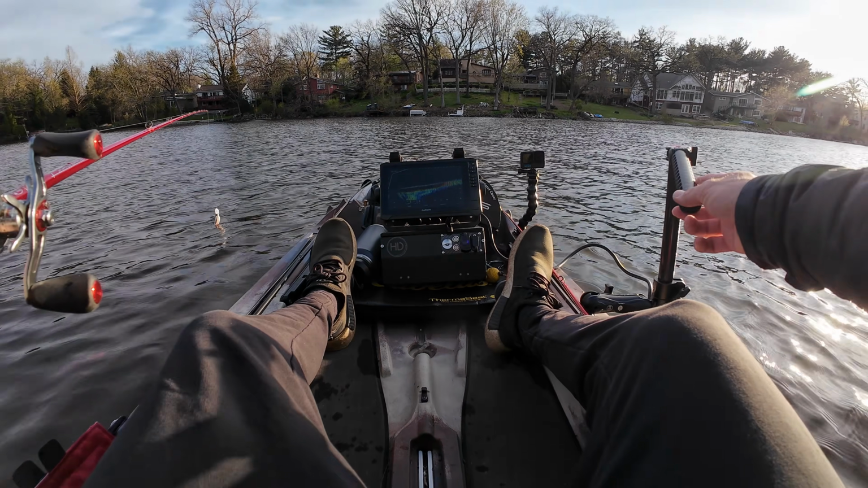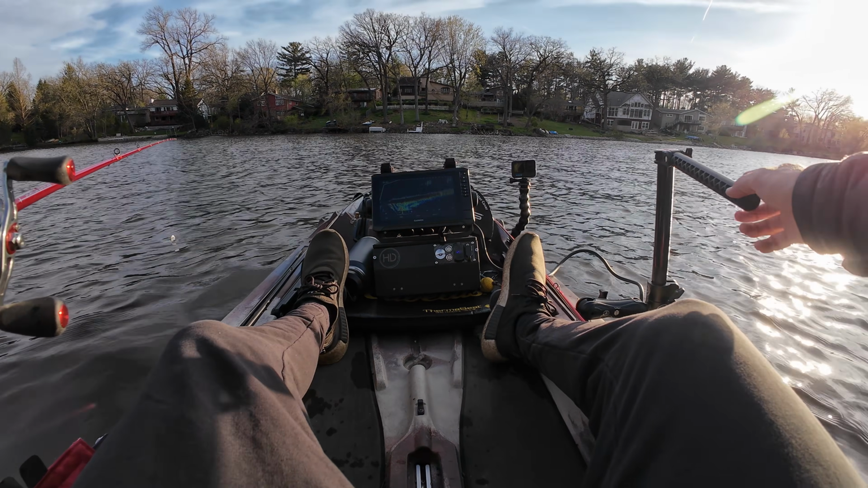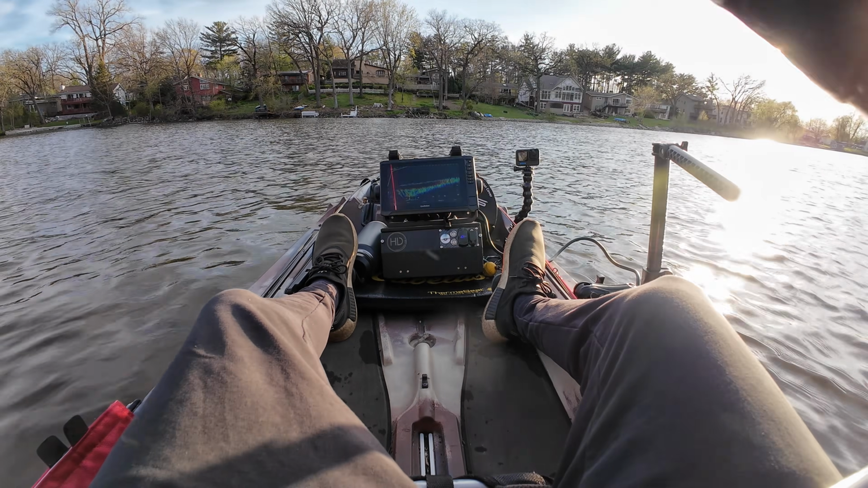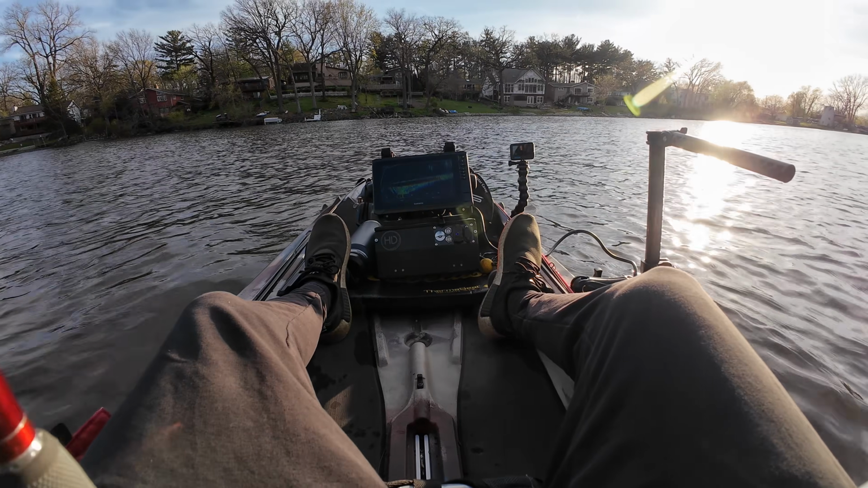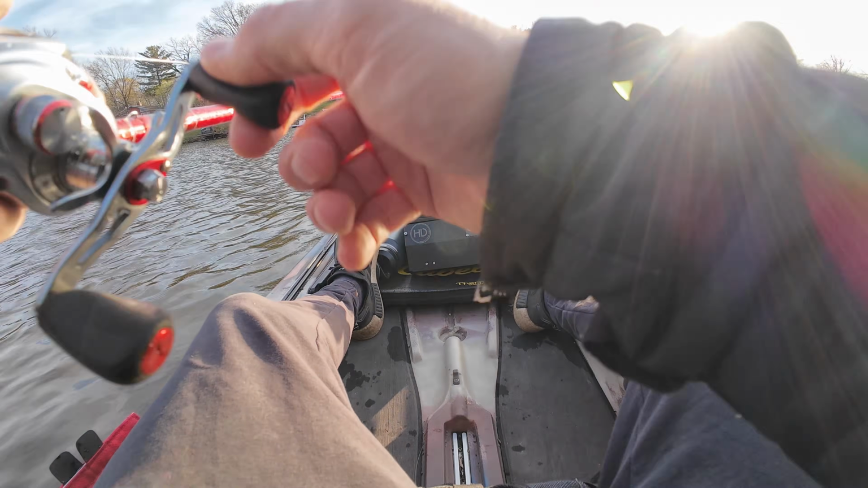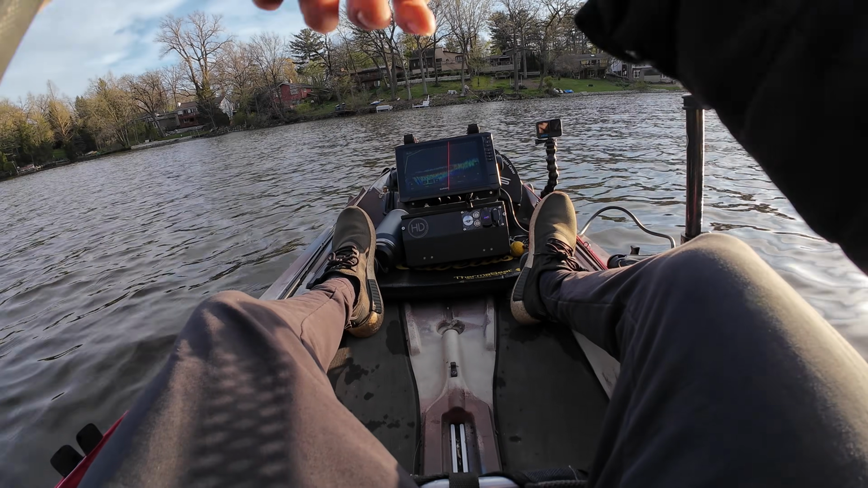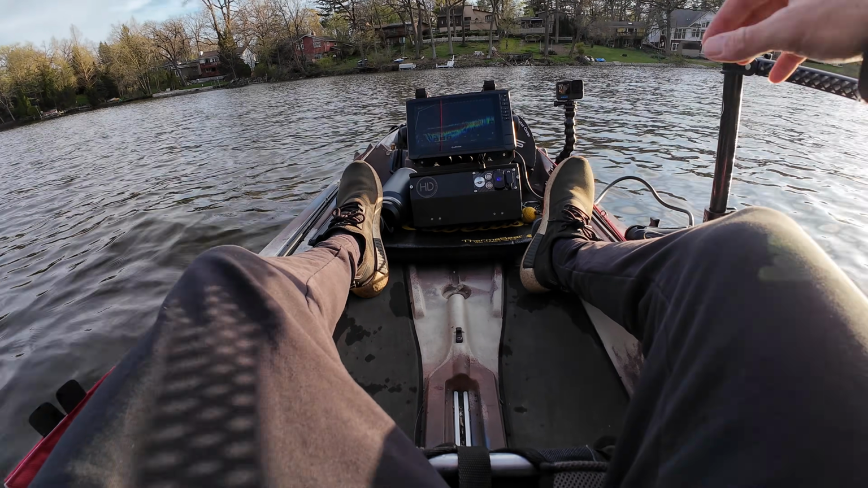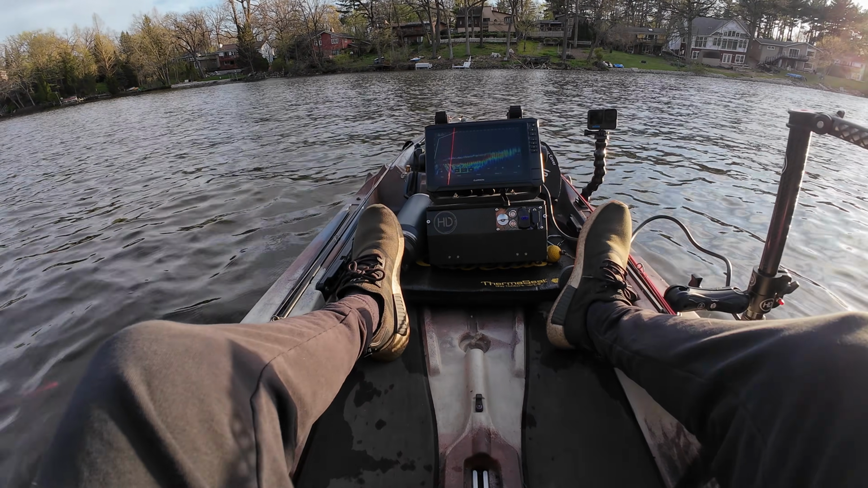So basically, just scanning around, so I see some fish straight ahead, and they're only about 40 feet away, so I definitely casted it a little bit too far, but let's see if we can find my chatterbait. So there's my chatterbait right in front of me, hopping.